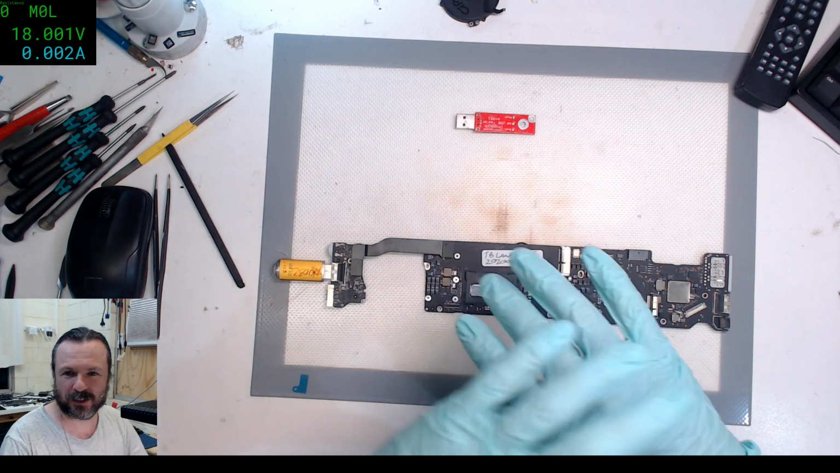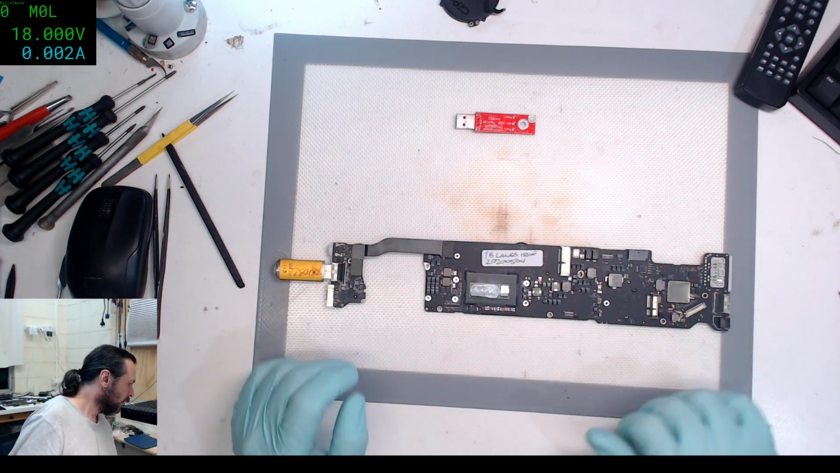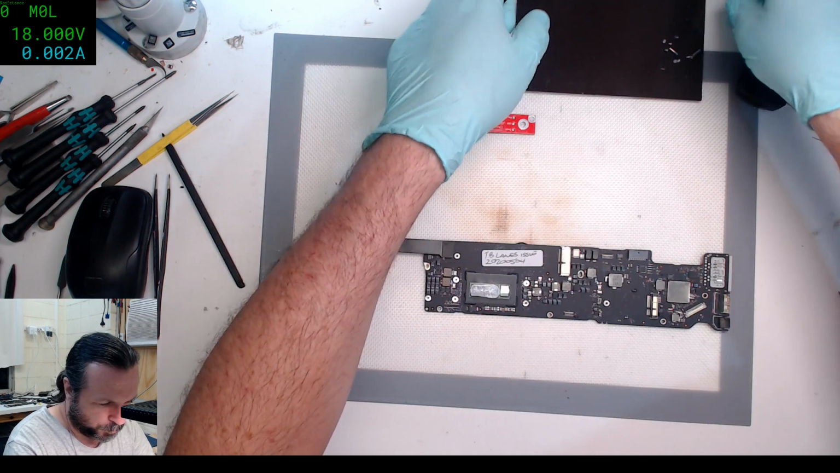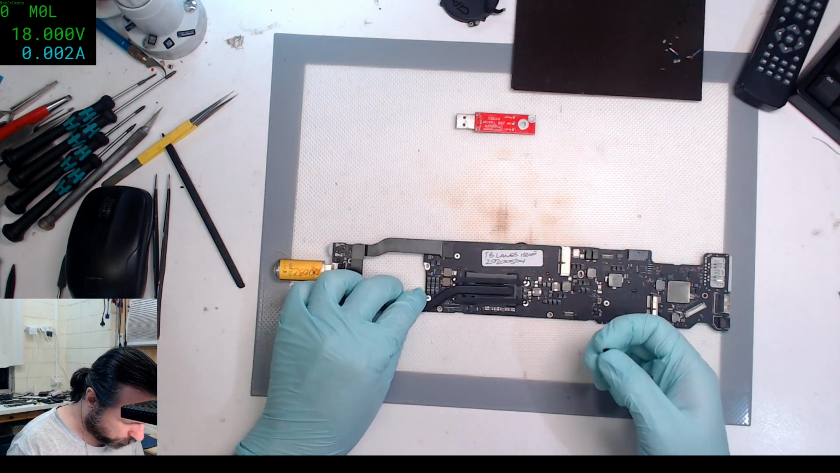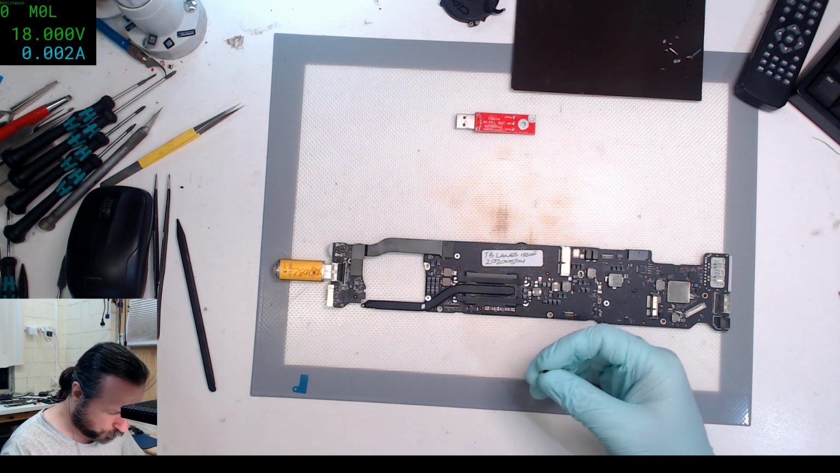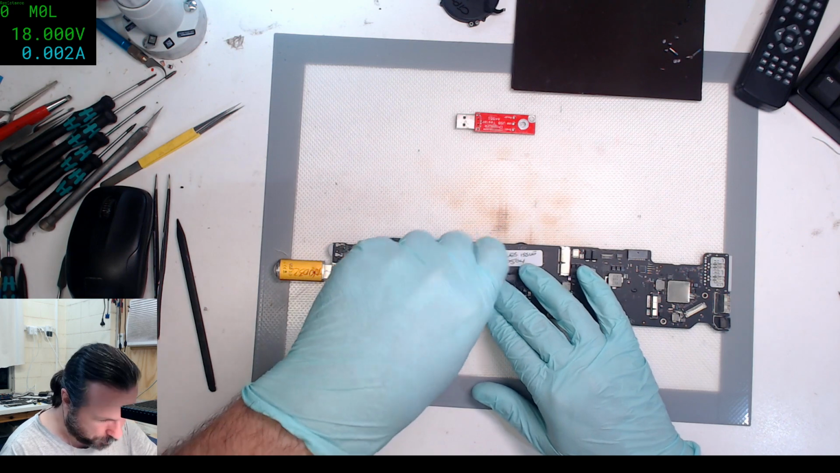Nope, no thanks. I mean, yeah, it'll cause some excitement, but I don't want to actually destroy the boards. I just want to have a localized short circuit. I mean, is that so hard to do? It seems it is.